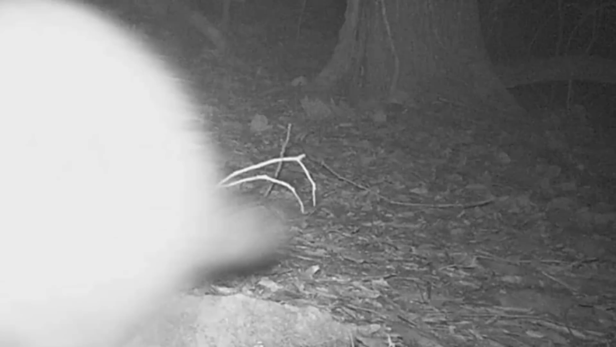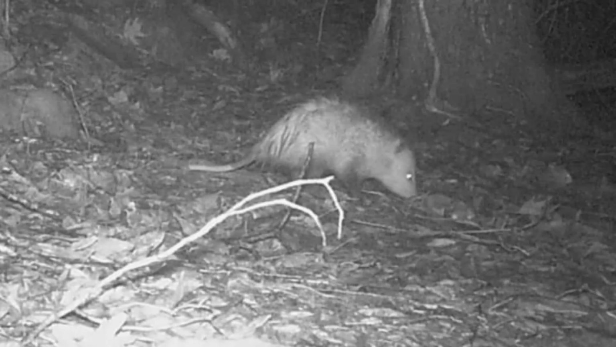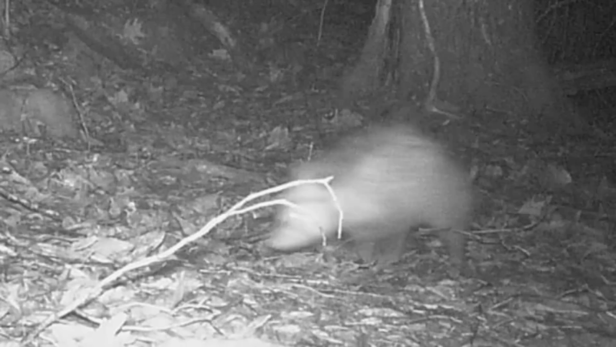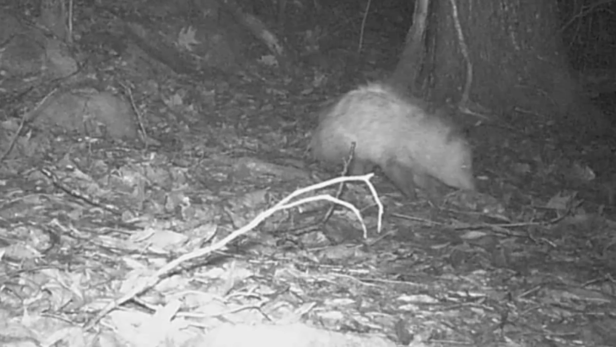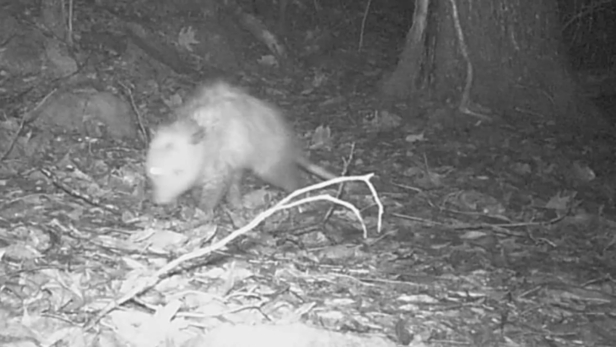So Mr. Coon. I hear an old wet possum on a rainy night, checking out things. Yep, and the old one-eyed possum's still around too. Out in this old rainy night.